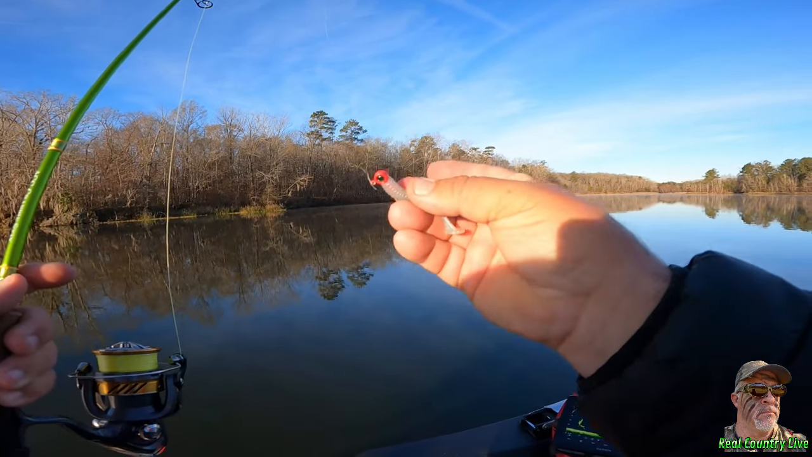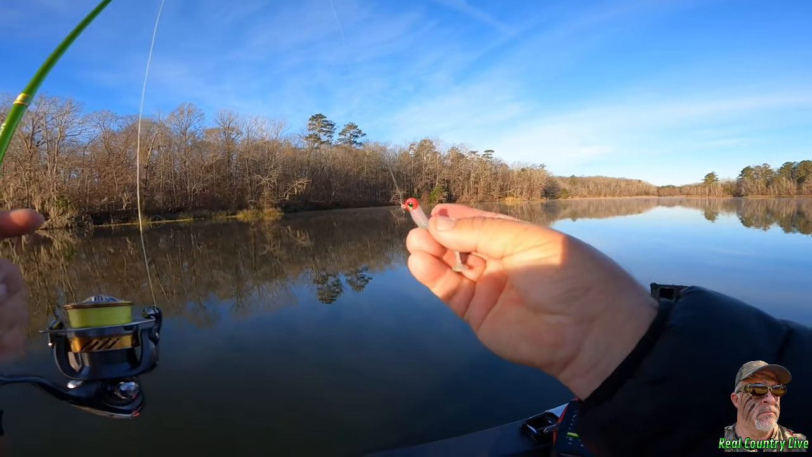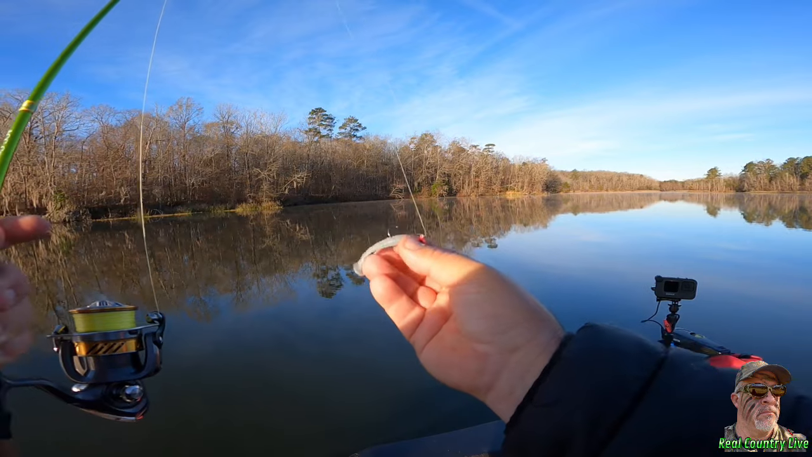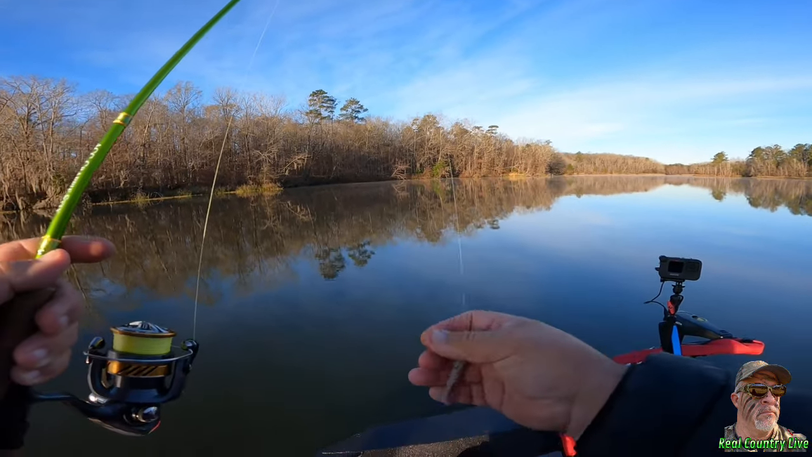And I like fishing with a pink head. I don't know what it is. I catch them on chartreuse too, but my main bait, my go-to bait, is the one with the pink head on it. I love a little contrast. I like that contrast, and they can see it real well. They can pick up on it real well.